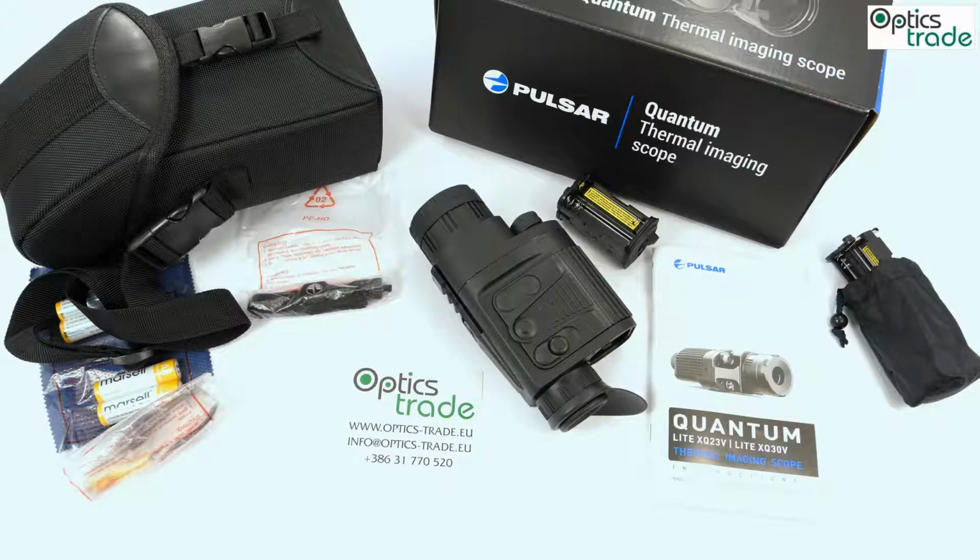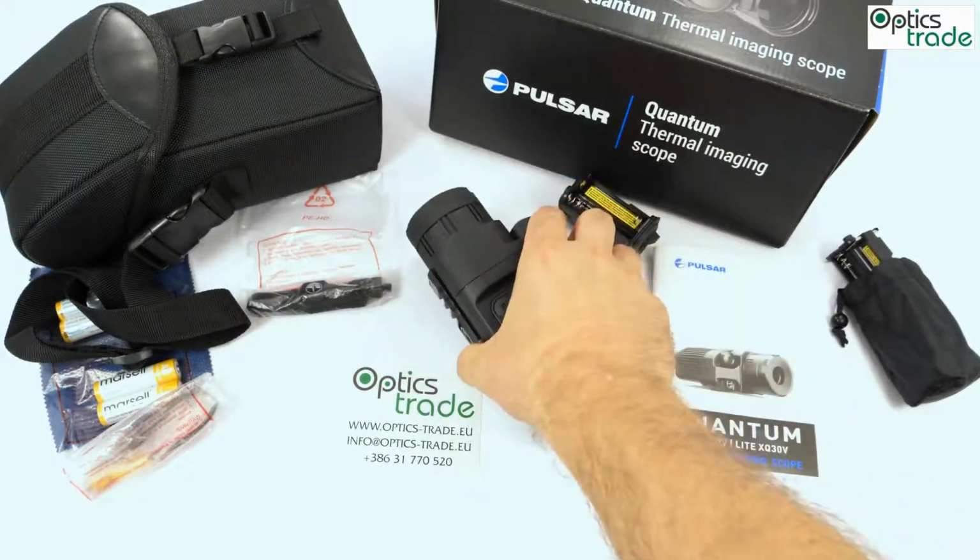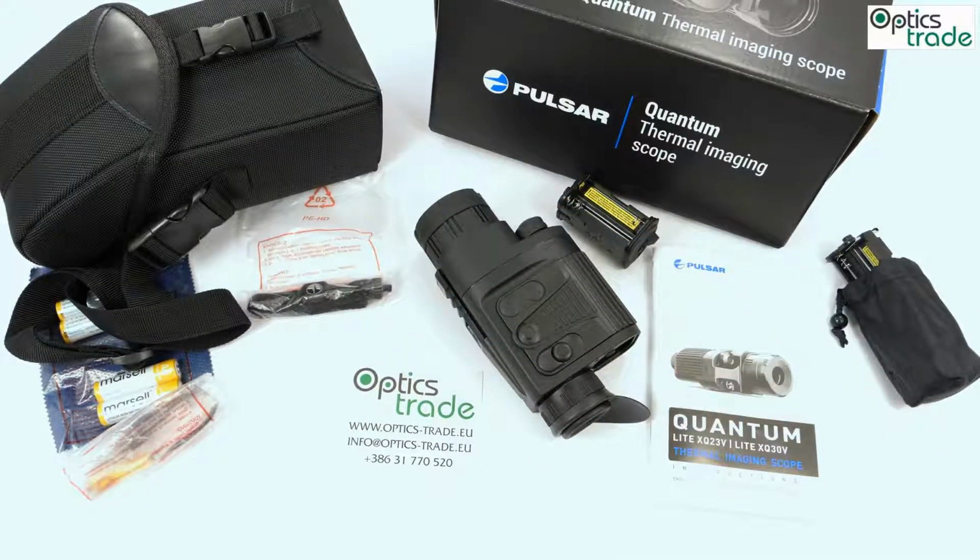The reason behind it is that this is the latest iteration of the Quantum series. You know, the Quantum series went through quite a lot of different versions in the last 5-6 years, maybe even a little bit more. And this Lite is basically a Quantum which was made in a way that it is very, very affordable. That means that the prices went down from, let's say, 3,500 euros all the way to 1,500 for this one, or even a little bit less, 1,400.